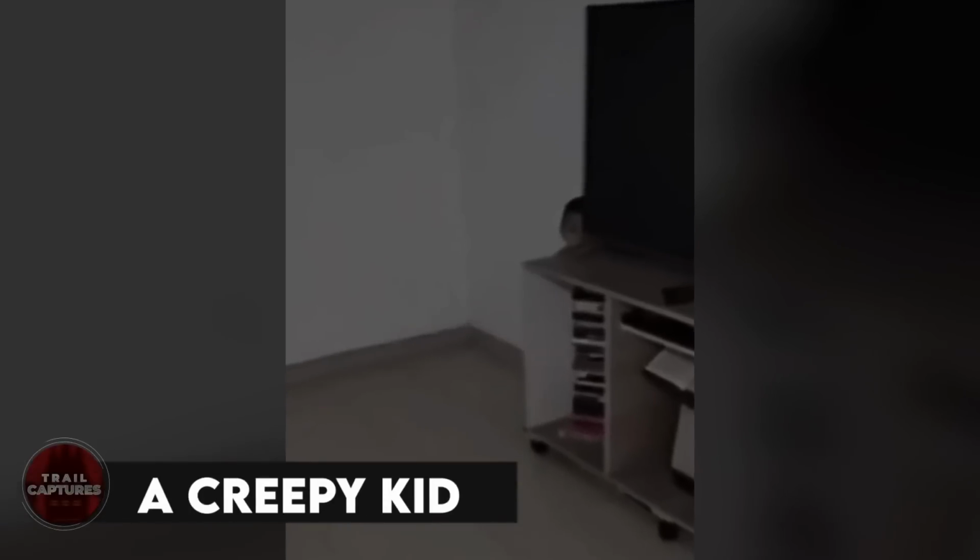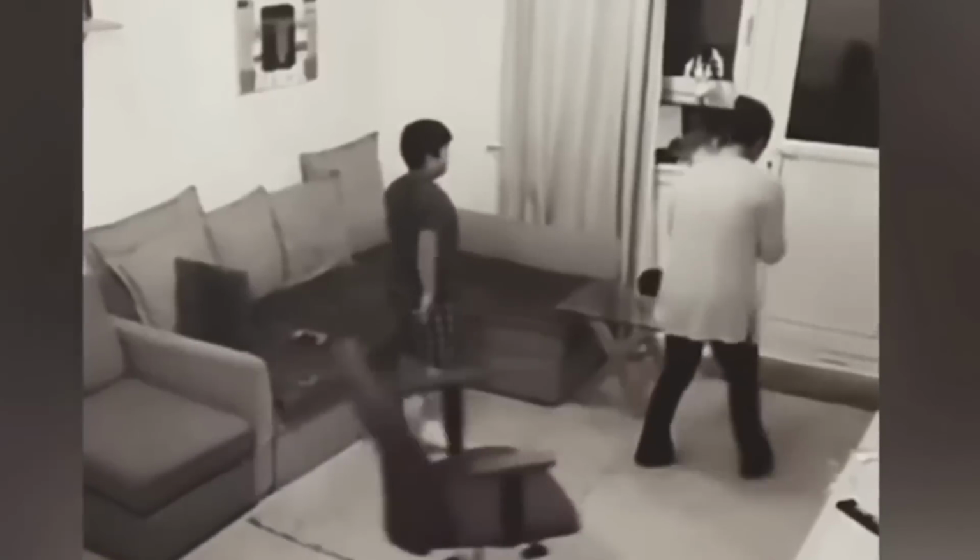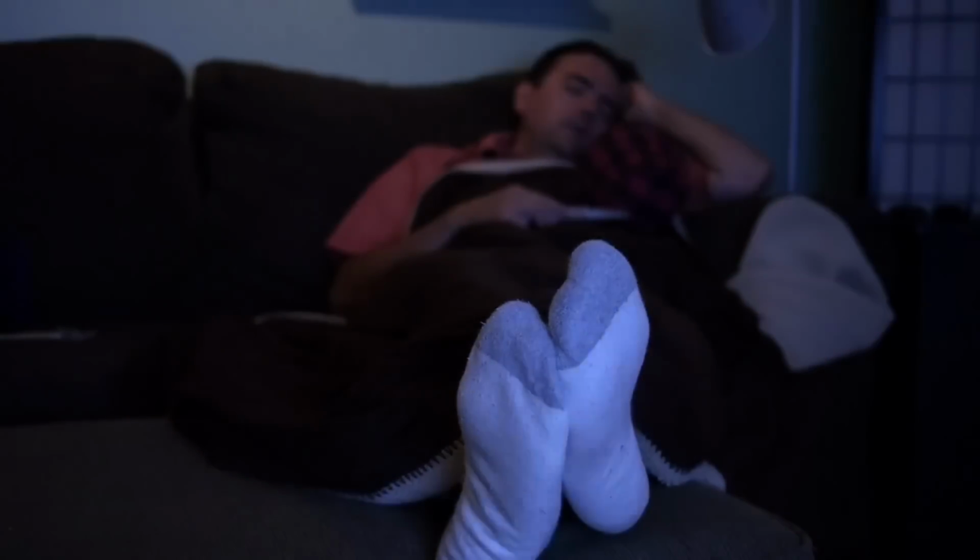A creepy kid. If you think you're safe from the weird beings if you're at your home, then you're wrong. They follow you everywhere you go. For instance, take a look at this clip. This man thought he lived alone until a kid appeared from behind the TV, peeking from behind. The man had to go check, and that's when things got weird, because the kid completely vanishes when the man reaches there.